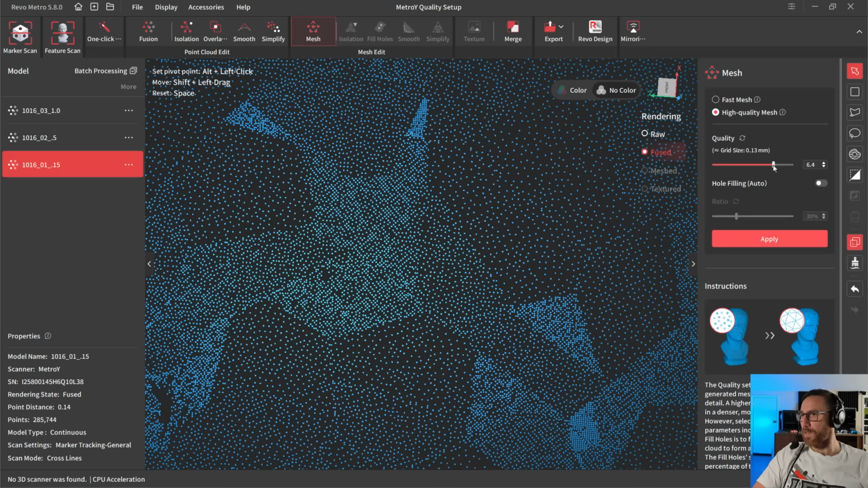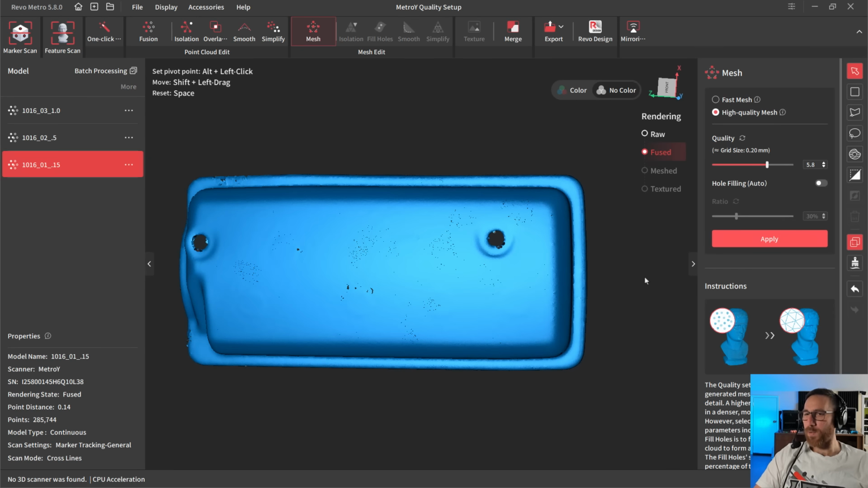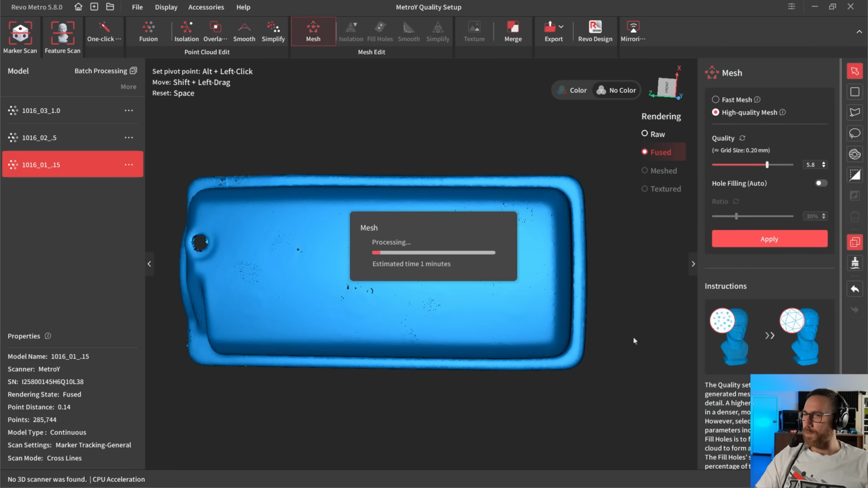So what I'm going to do is take this a bit higher, and I'm going to go to 0.2. Now remember, scanned at 0.15, fused at 0.14. Now I'm taking this quality setting and I'm making it slightly bigger. Now that's not universally true, but again, we can remesh this and we can see the result. But I'm going to start at 0.2, very close to my initial settings, just slightly larger.